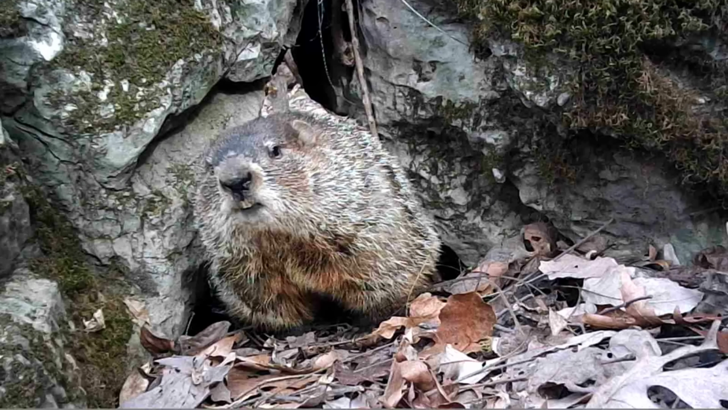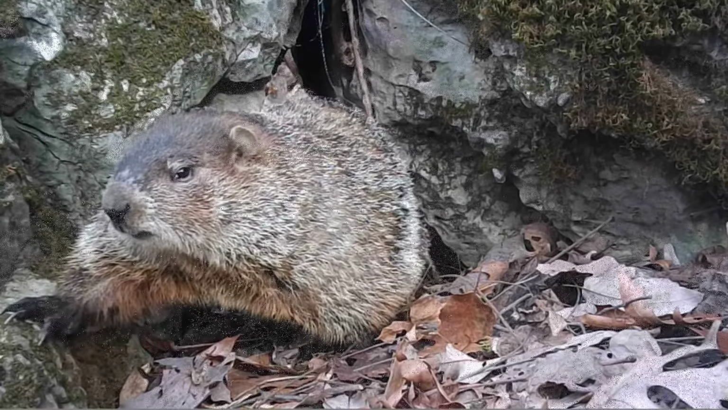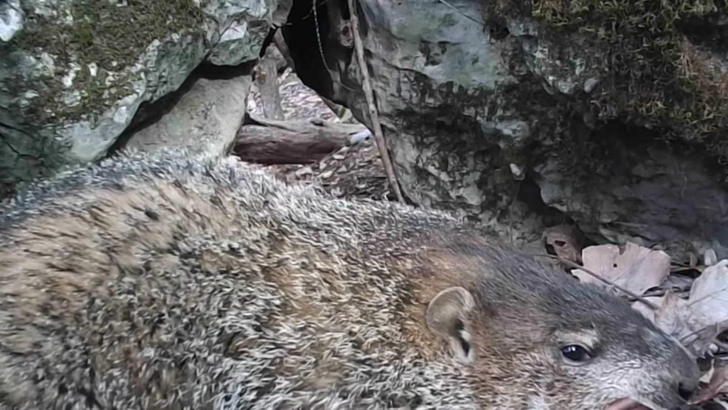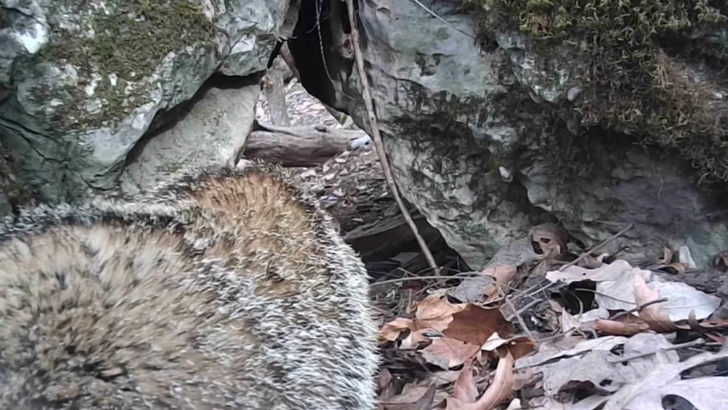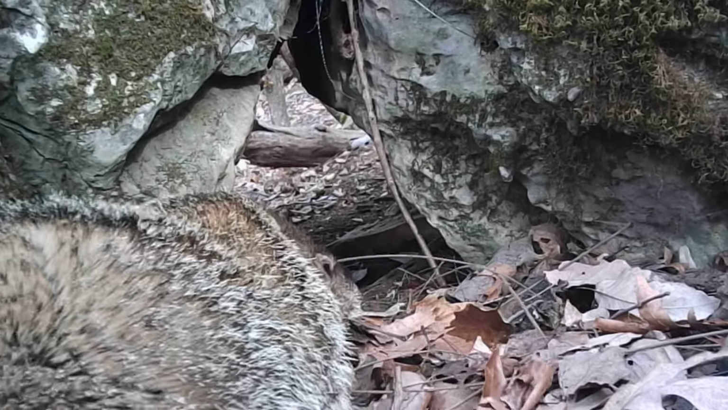Old Dirty Dan back here prowling around. And he's getting up late. He's making sure he stays warm in that cave. He don't care what anybody else is doing. He knows what he's doing. And that's all I got of that camera.